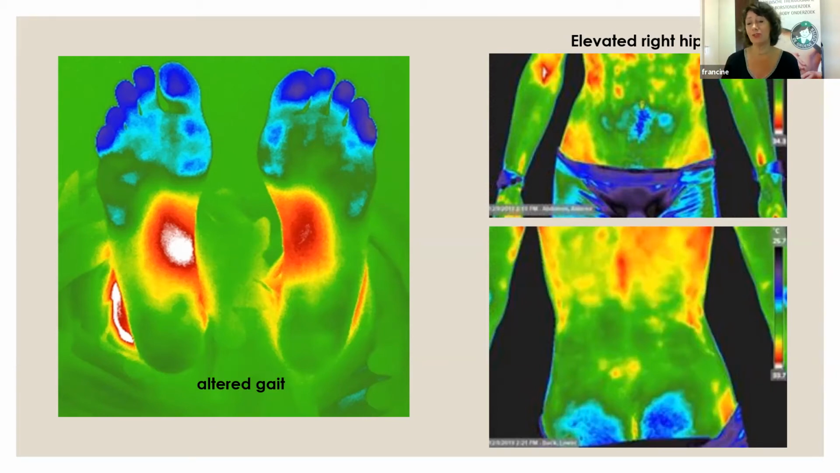But what we also see with the plantar side of the feet is diabetic ulcers. So for people with diabetes, it's very useful to have a medical tomography image of the plantar side of the feet to see if there are any inflammations there, because they are told that they need to feel themselves on the plantar side of the feet.